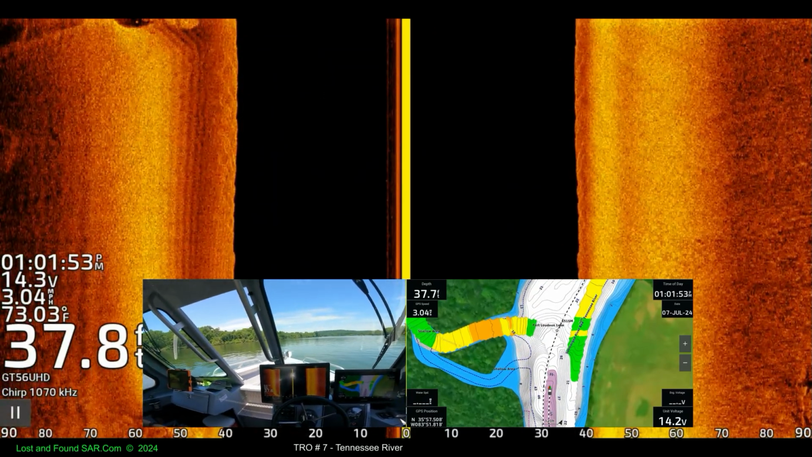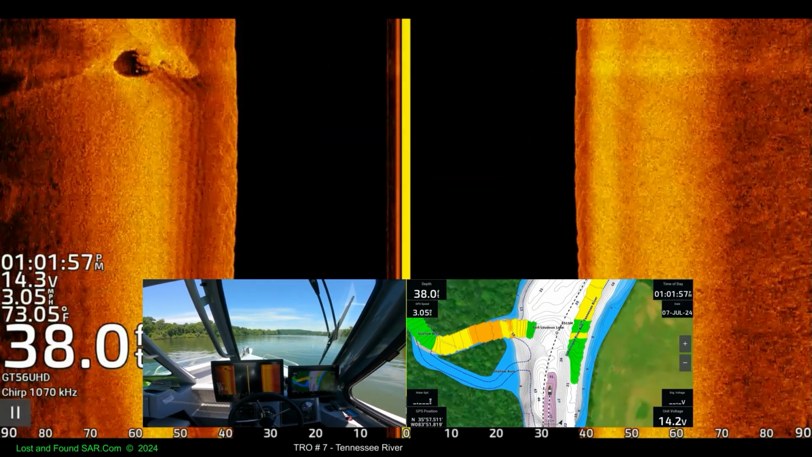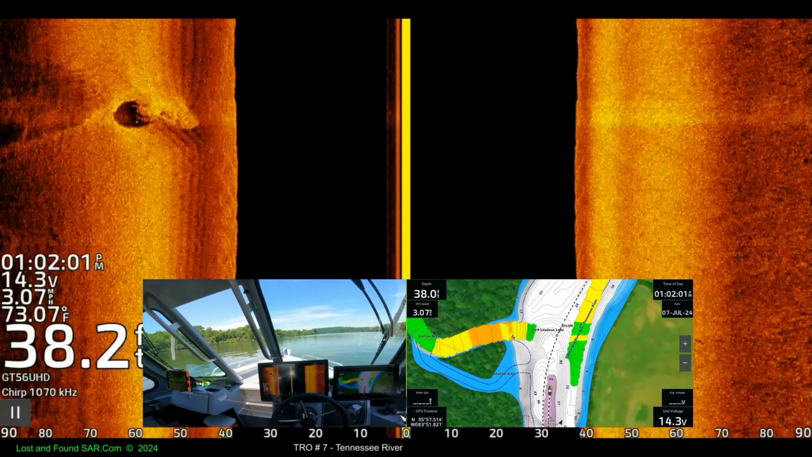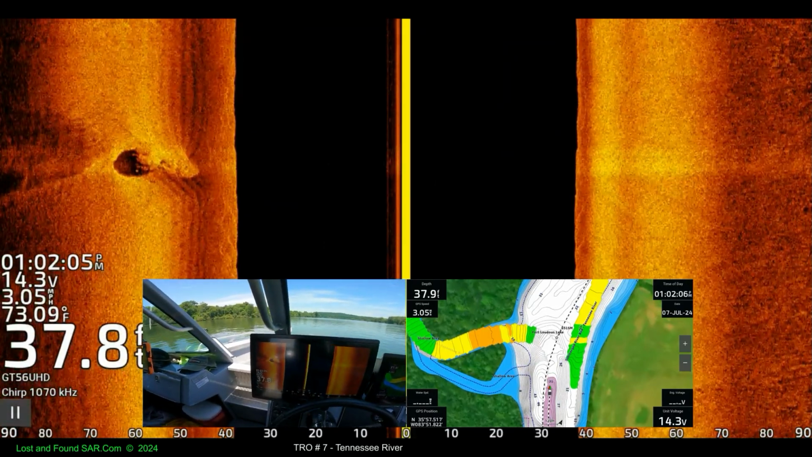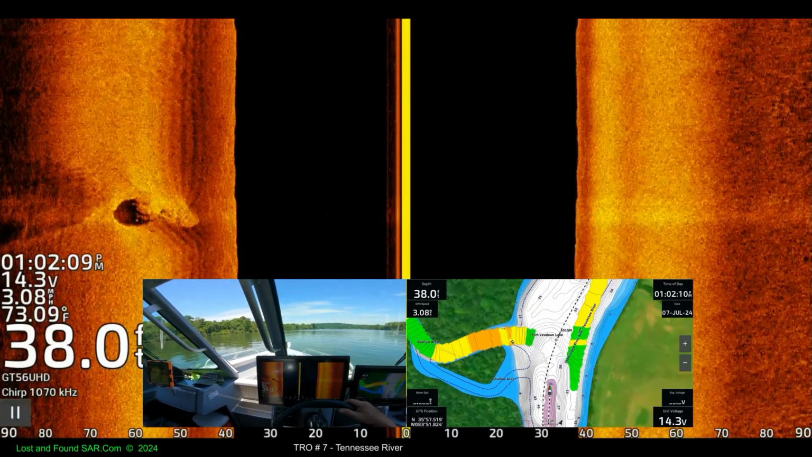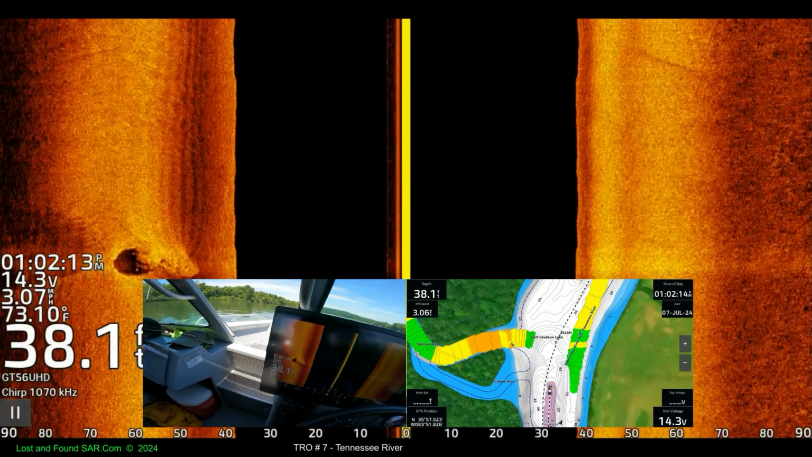Yeah. Or we could go up by that new dock. I want to get that car on sonar. We never have. What's that about? Oh, it's weird looking. Very weird looking.